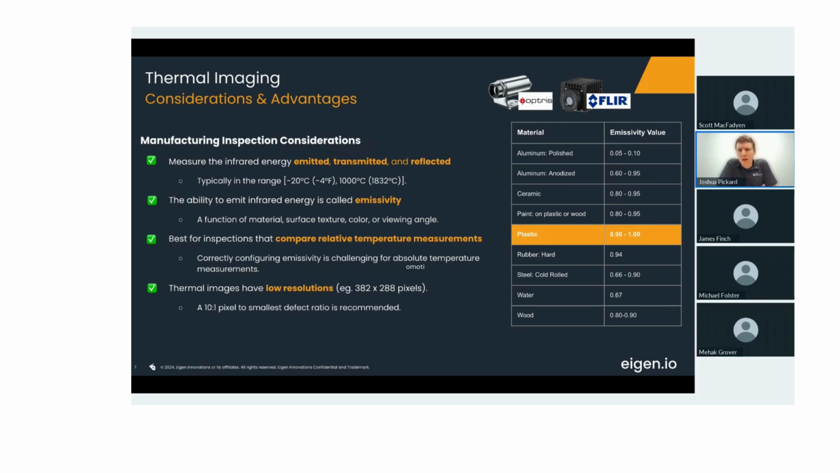And lastly, thermal images just inherently have lower resolutions. So these cameras are more expensive than color cameras. They have lower resolutions, but they provide very valuable data sources that allow for quite complicated defects and quality considerations to be identified.